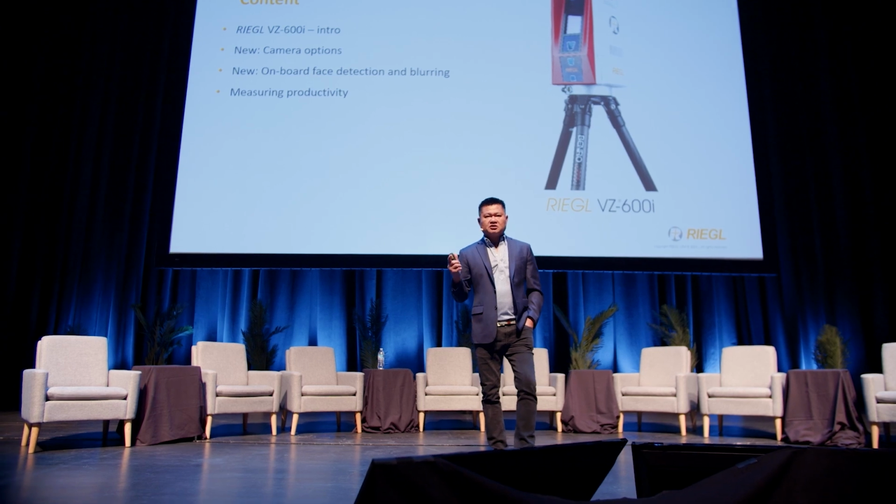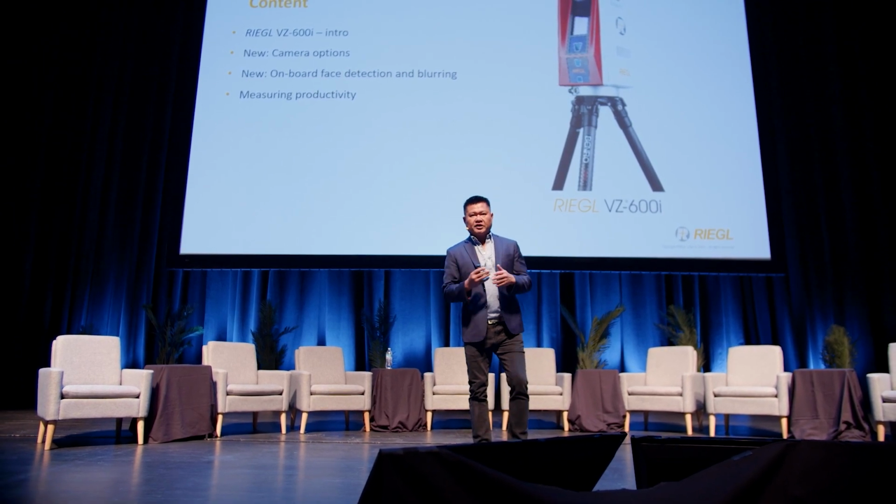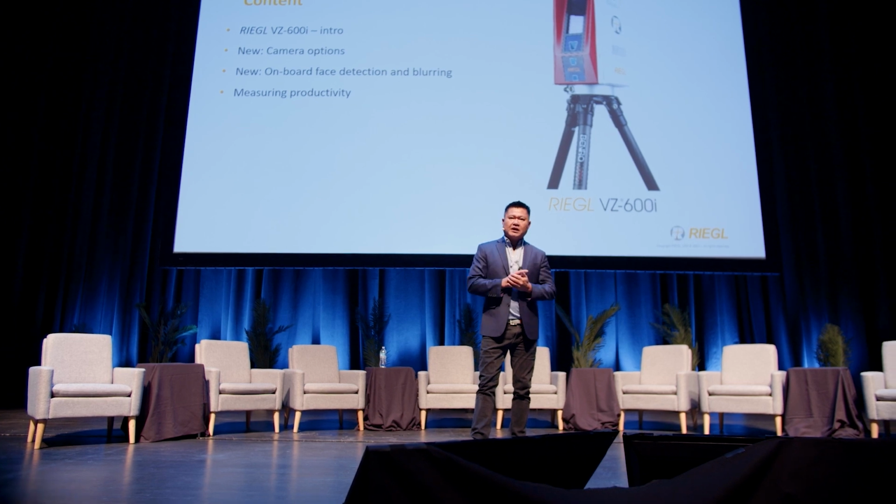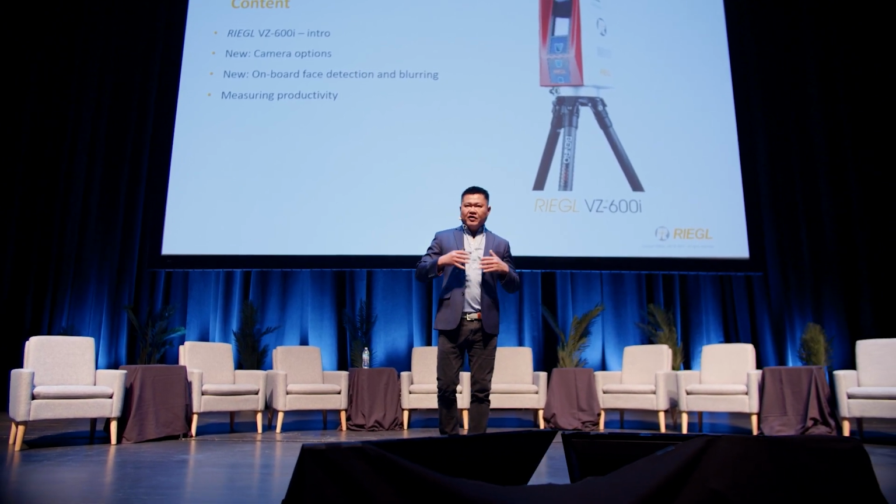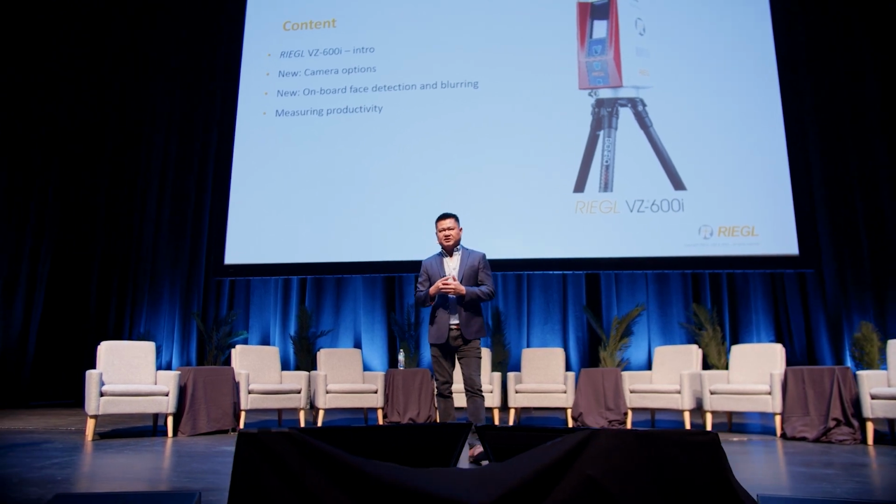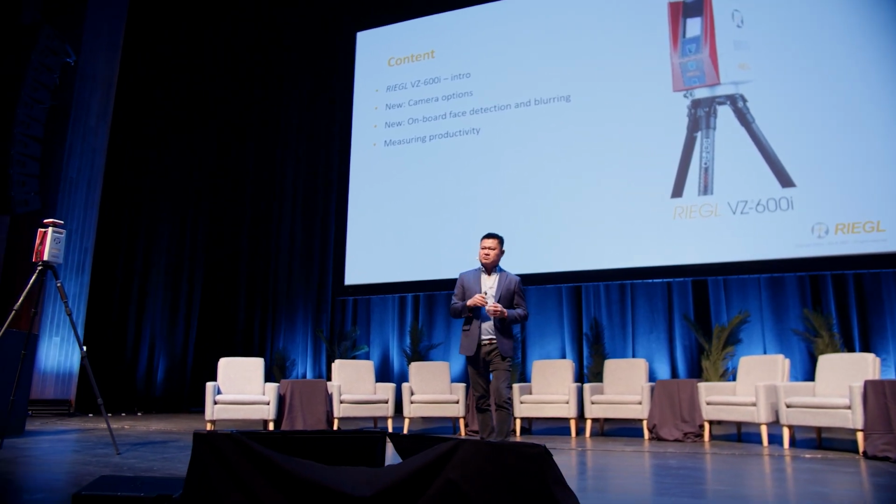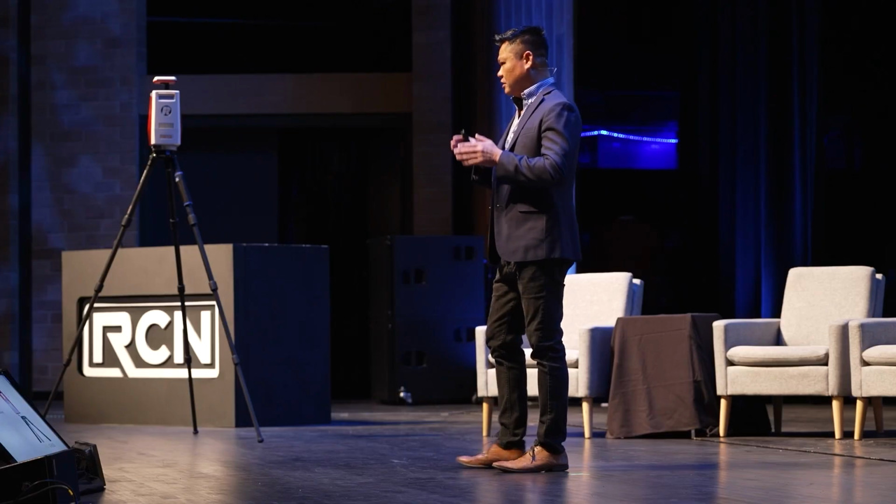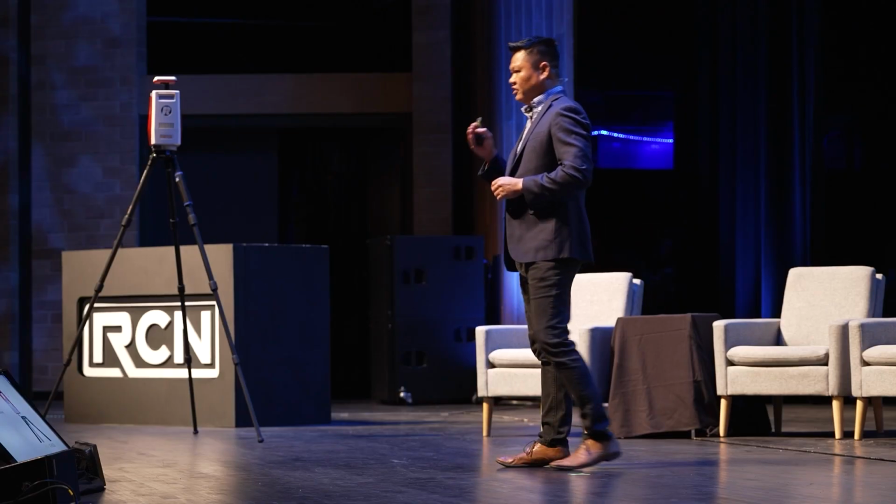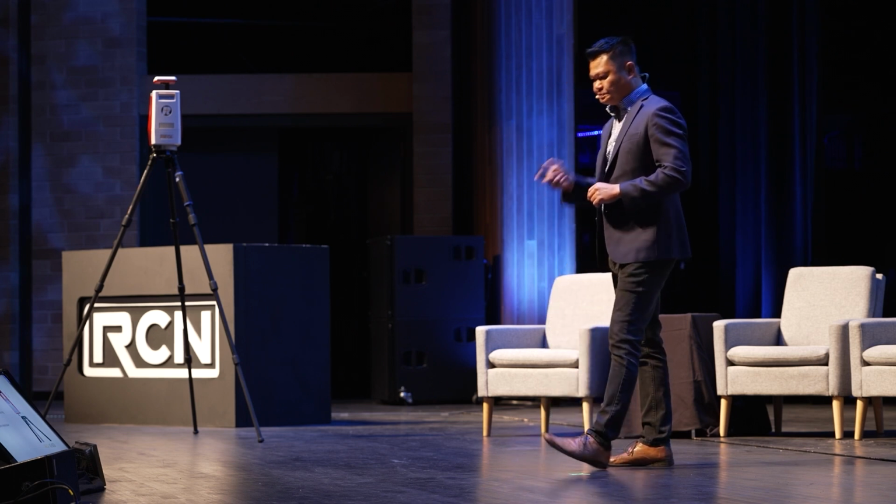Also measuring productivity. All these laser scanners on the market are very nice, and they all produce a very beautiful point cloud. But one thing we've been trying to emphasize and develop for the new VZ600i is productivity. You really have to look at and measure productivity, and it starts with the laser scanner, but it doesn't end there. It ends on the back end with a deliverable, a perfectly georeferenced registered point cloud.